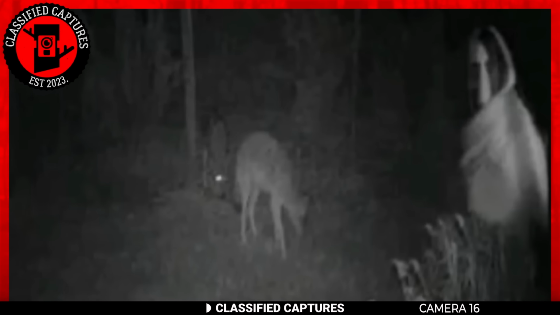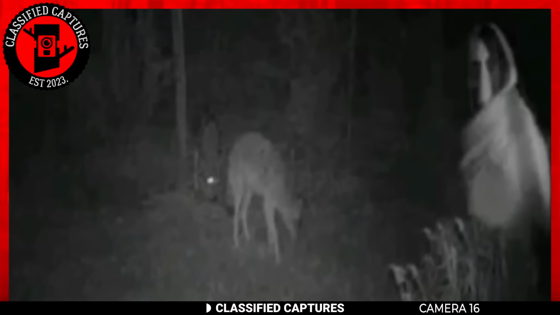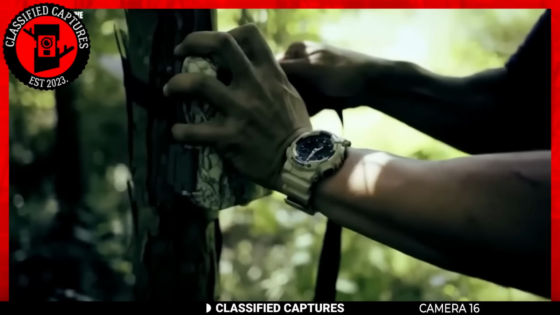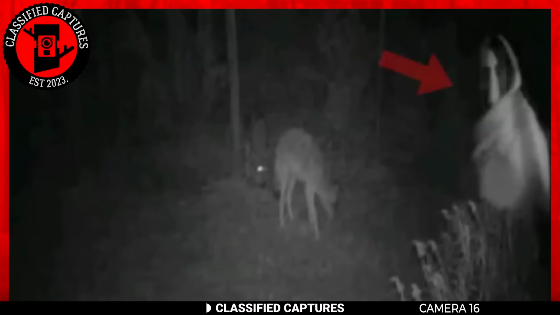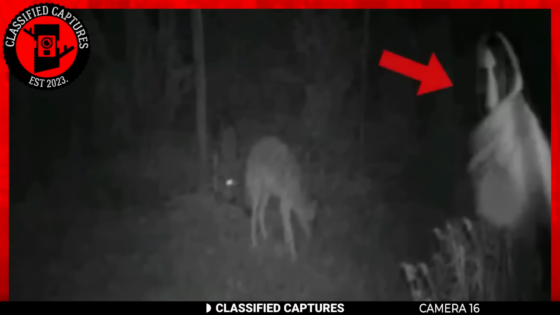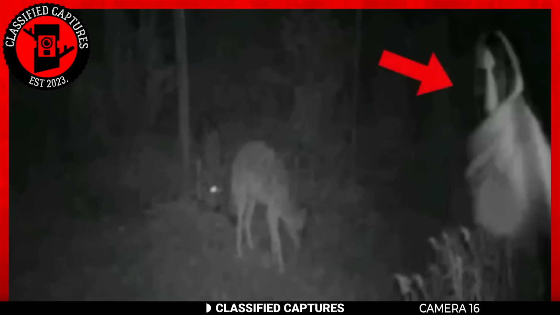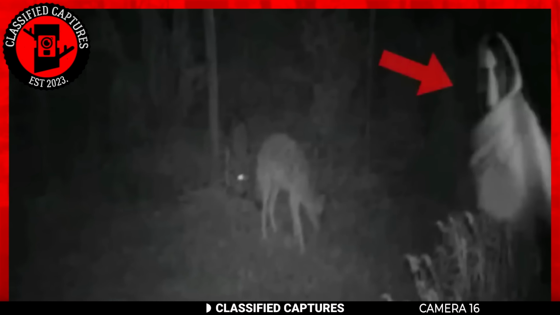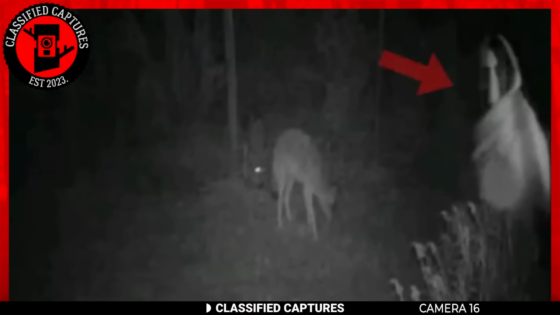We all have that one friend that likes to photobomb, but what if the photobomber is a paranormal creature? Confused? Take a look at this trail cam capture. Do you see it? Yes, there's a deer in the capture, but aside from the deer, there's an unknown being, creature, or entity standing to the left of the screen.